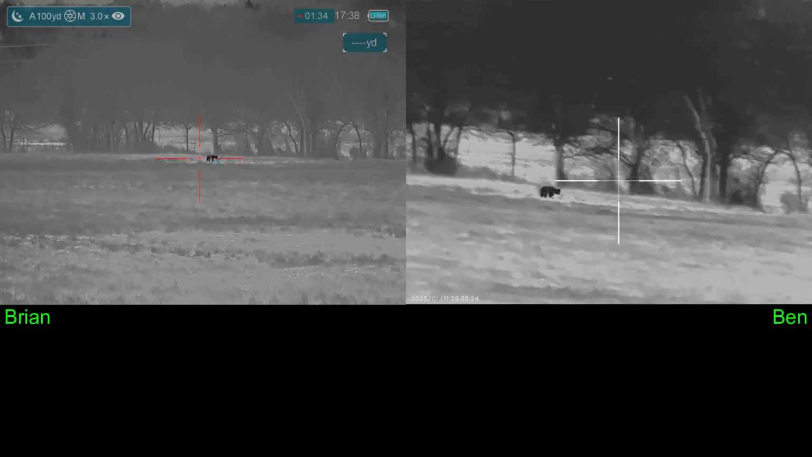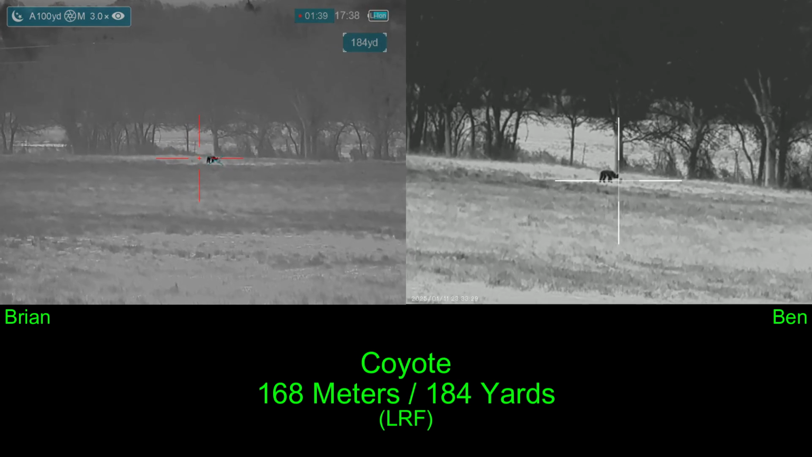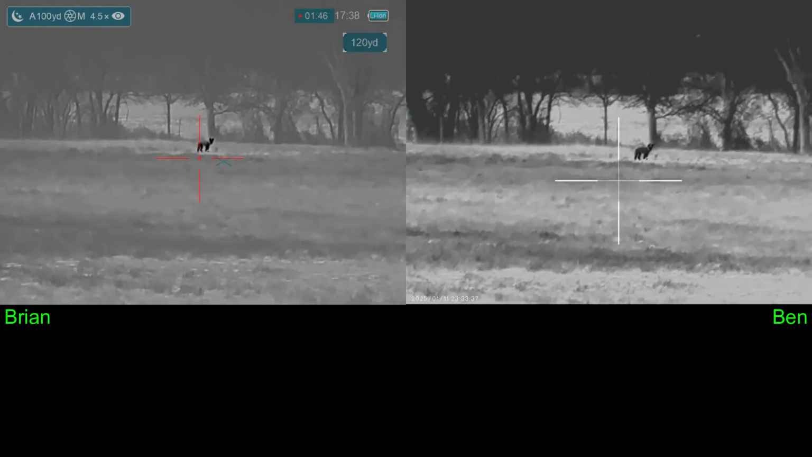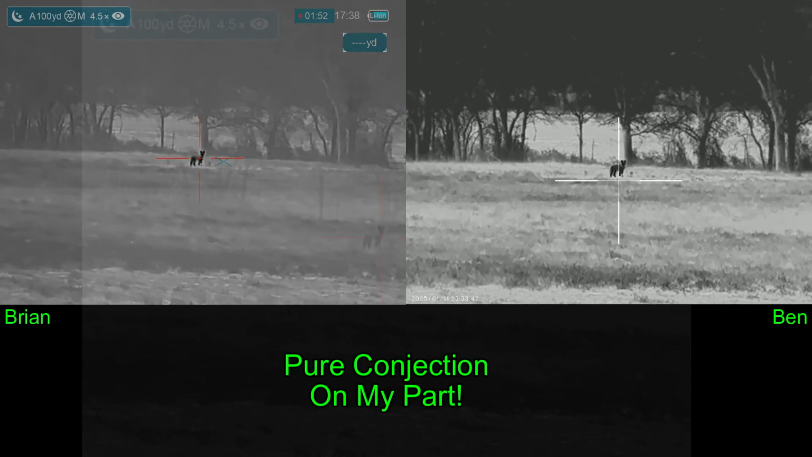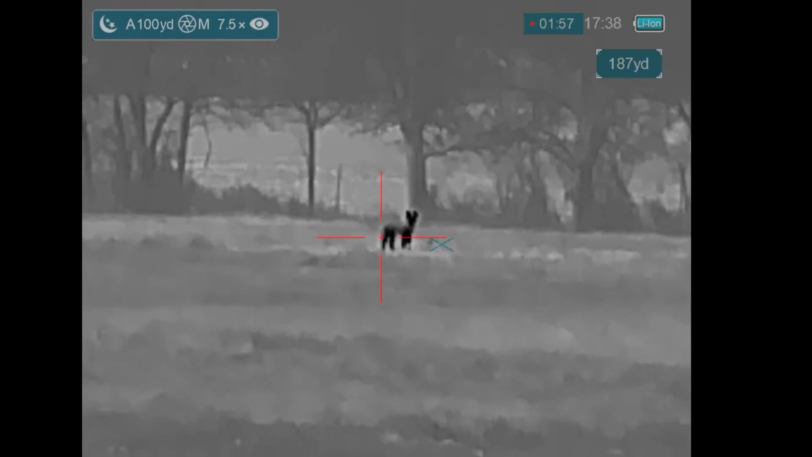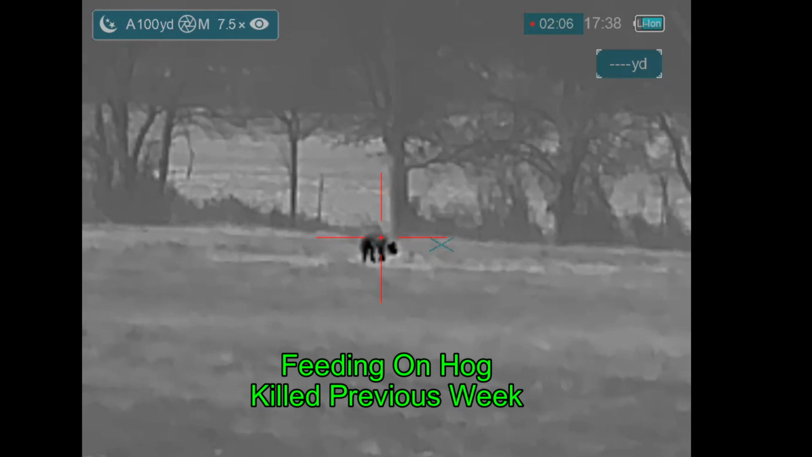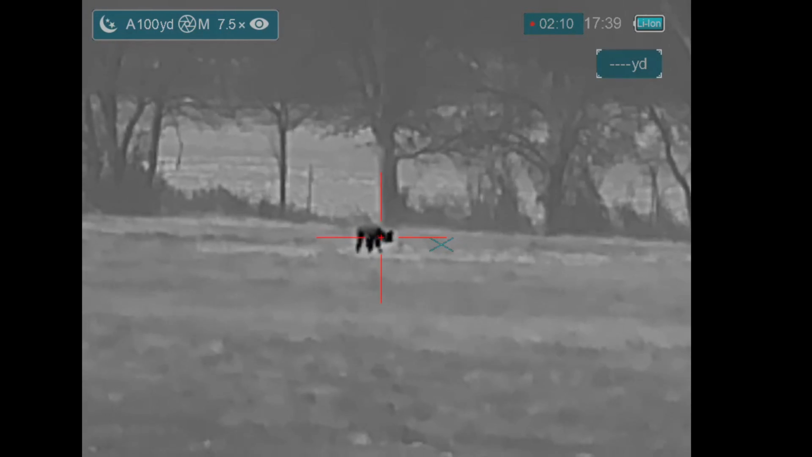The coyote's actually in the next field, and we're not able to cross the fence where we are. So we're moving down the fence line, and now the coyote's about 184 yards away. And Ben and I discuss it and agree that we can take the shot from this distance. We think we're good to go. The coyote is still taking notice of us, but isn't running because it thinks it's far enough away to be safe. At this point, Ben is optimizing the image in his scope in order to make the best video possible. And the coyote isn't going anywhere because it's feeding on a hog that I had shot the previous week, so it's just gorging itself, making sure that we don't come too close.